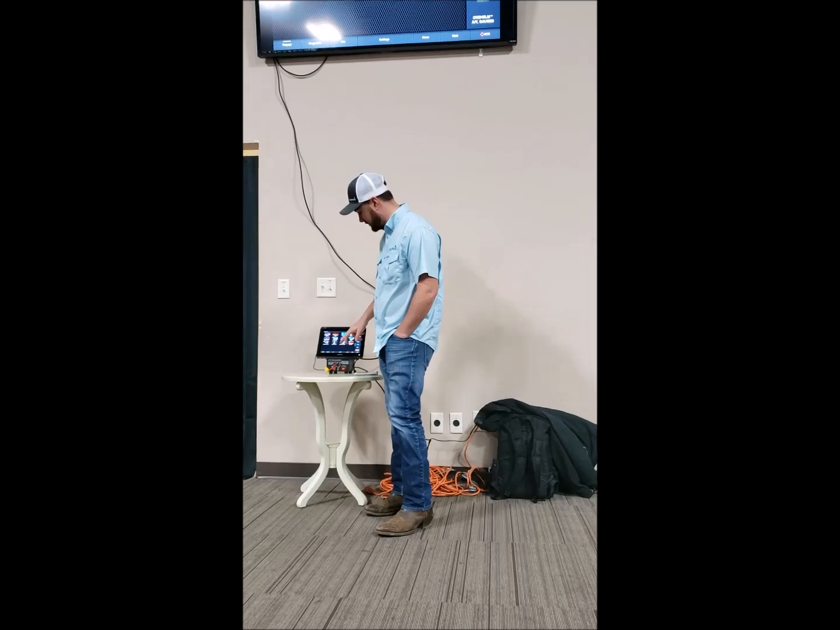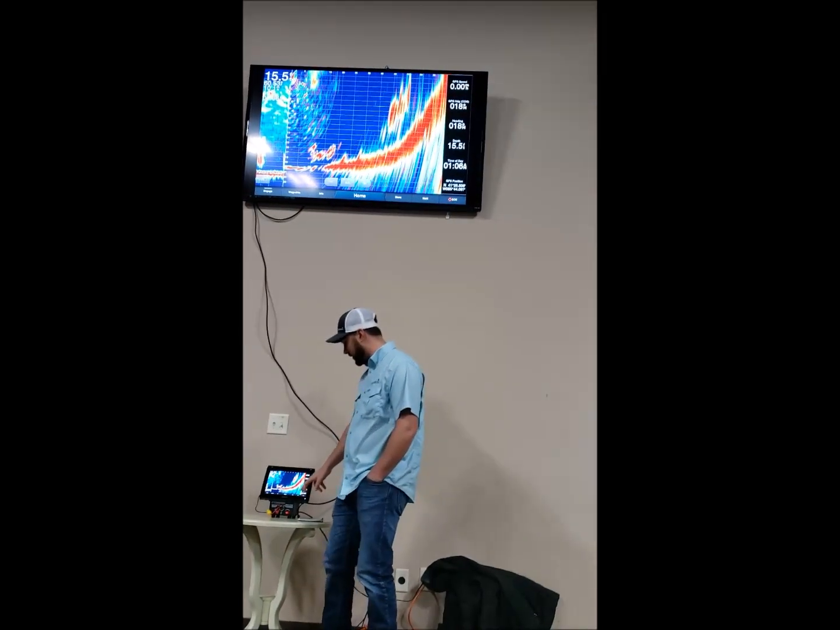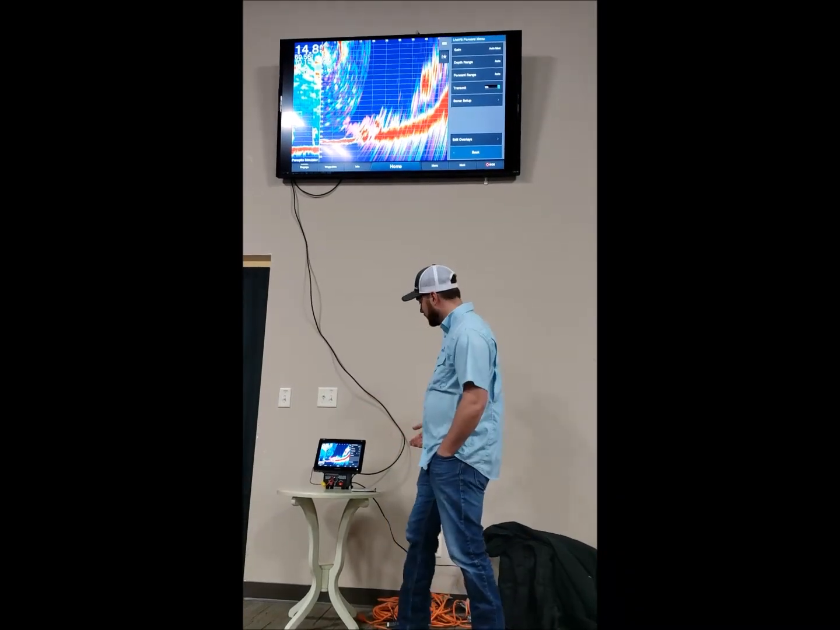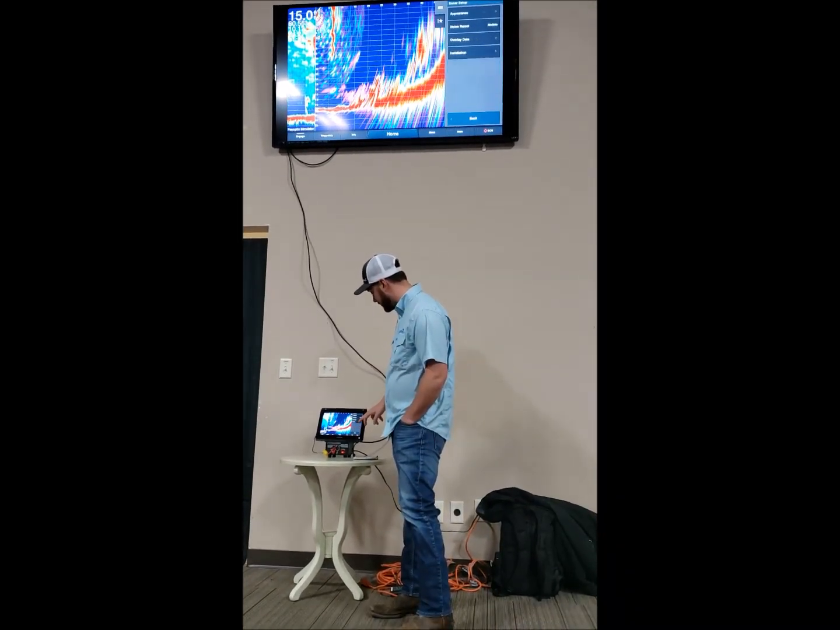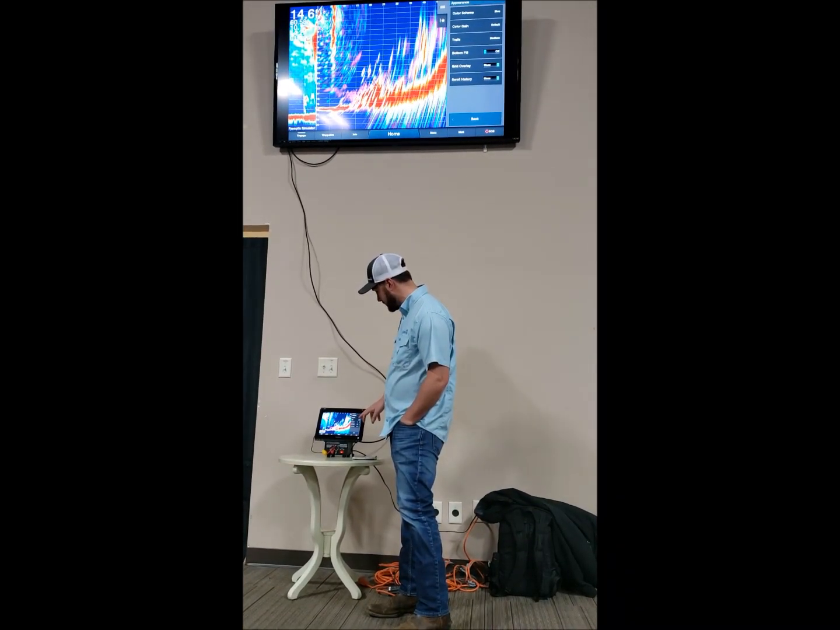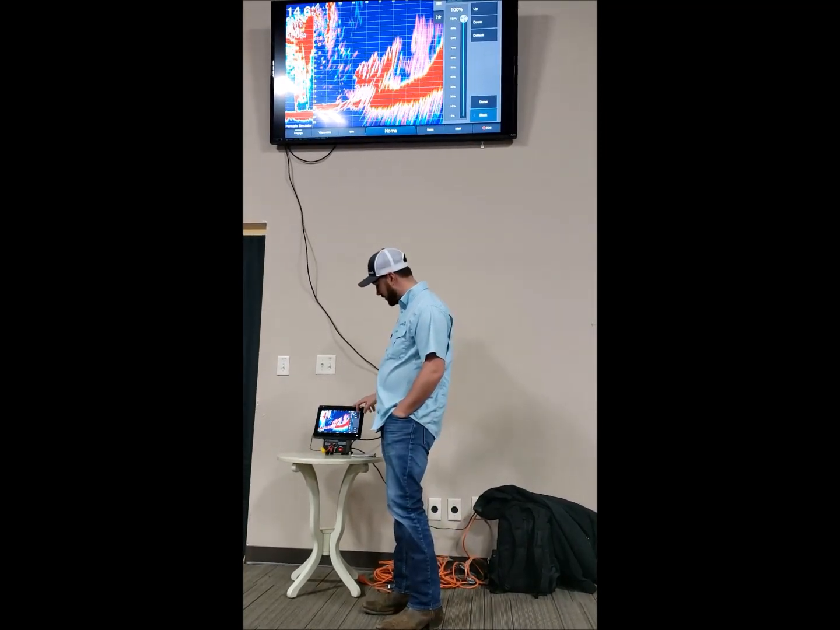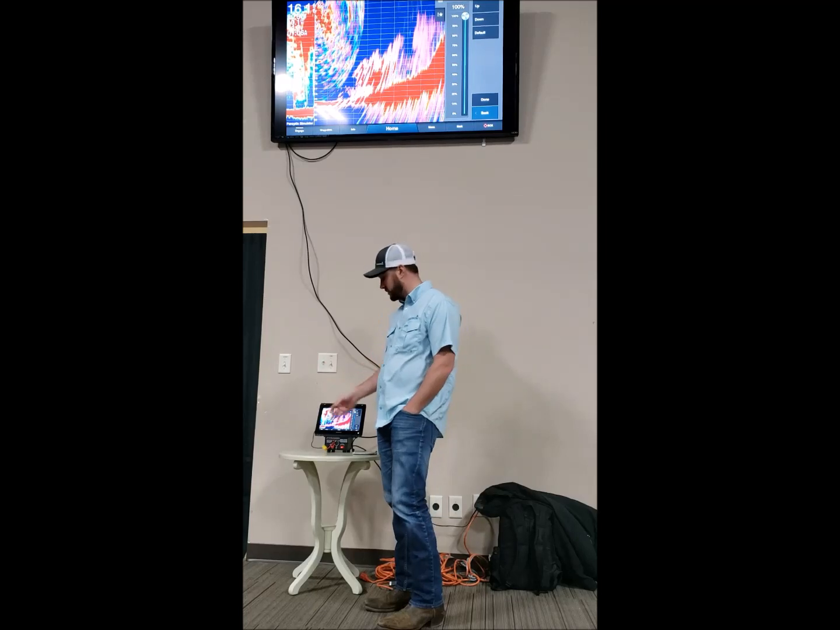So some of the things for gains on either Panoptix. If we're in LiveView 4 here, we'll want to optimize the use of it. We'll go into Sonar setup and we'll go to appearance, and then we'll go to color gain, and we'll actually turn our color gain all the way up to get those bright returns.